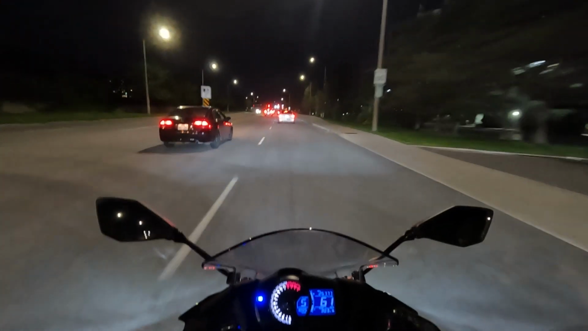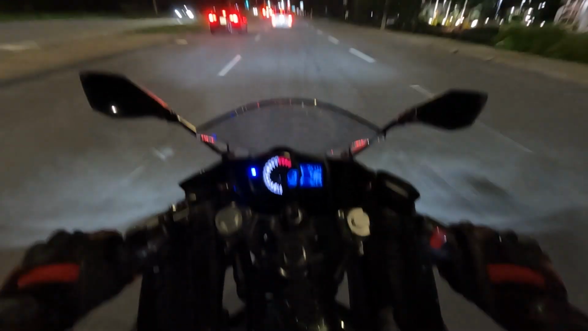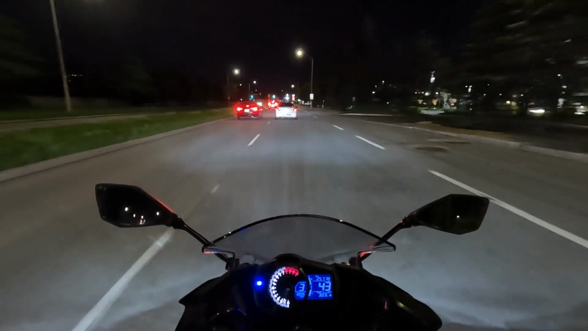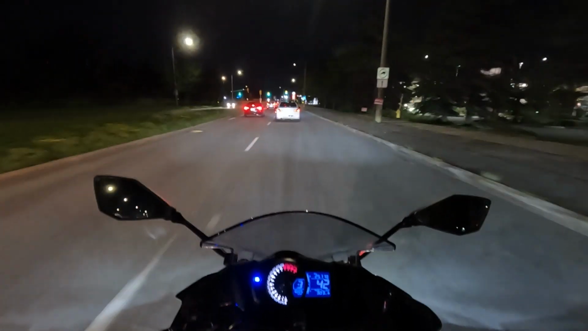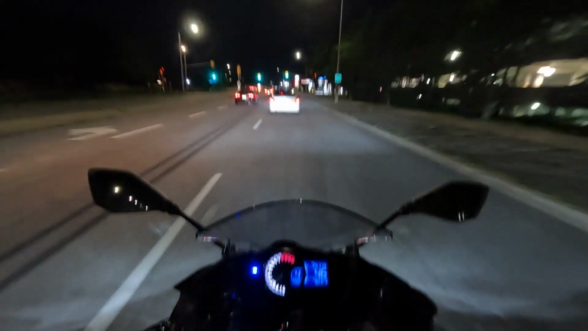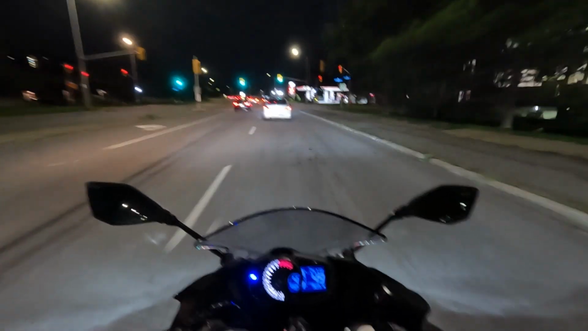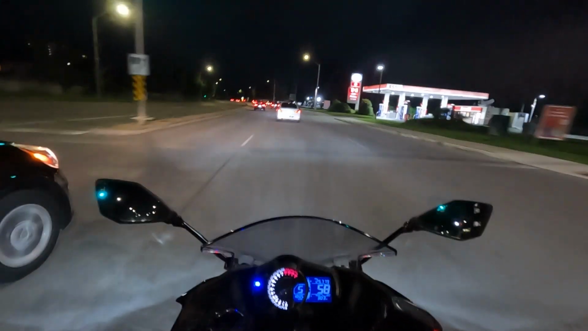So give me your thoughts. Let me know if you think that I should have kept to the left before making the left turn, even though the manhole was there. I knew the manhole was there because that's not the first time that I took that left. I actually took that left in my first bike video for my first ride home. So yeah. Anyways,